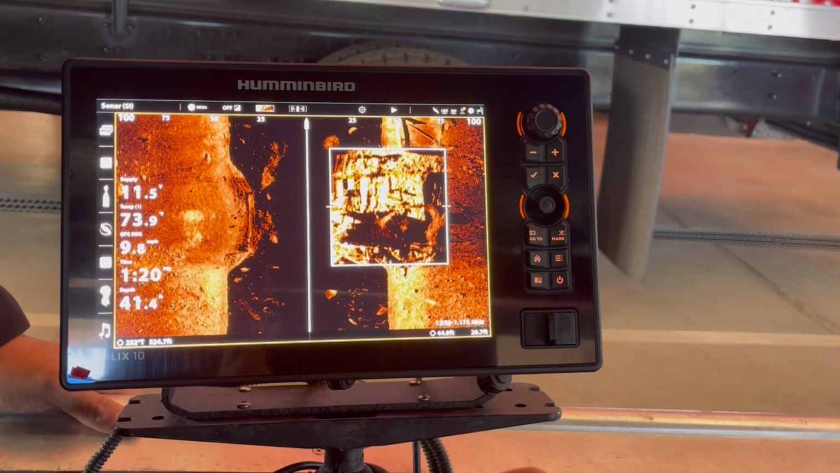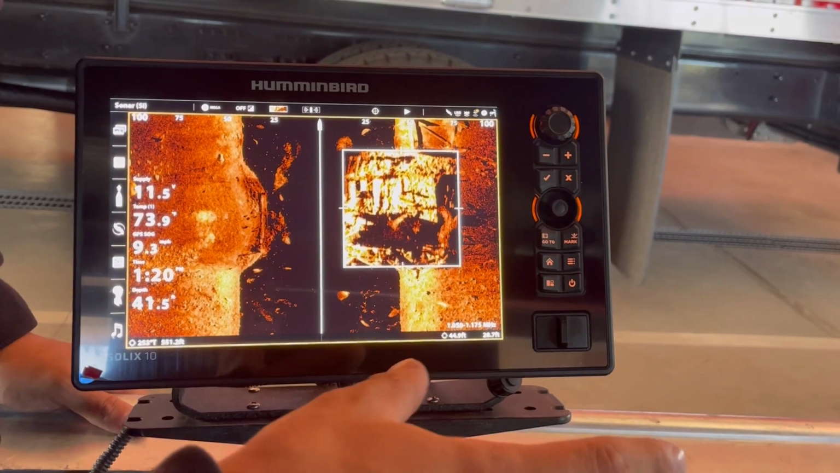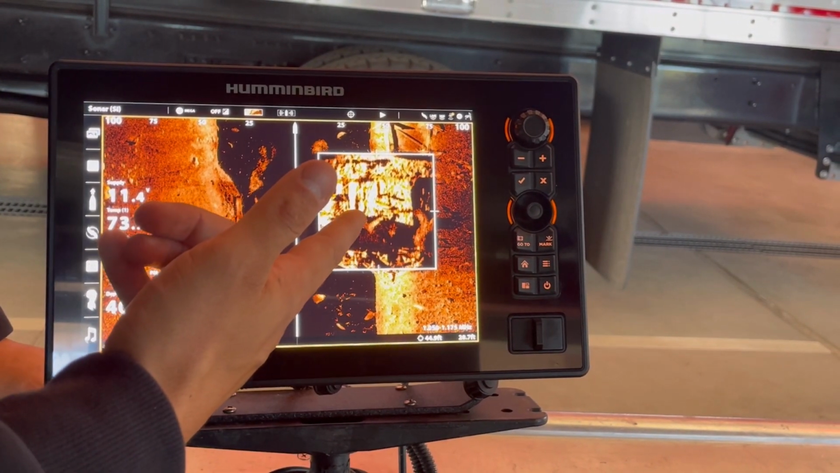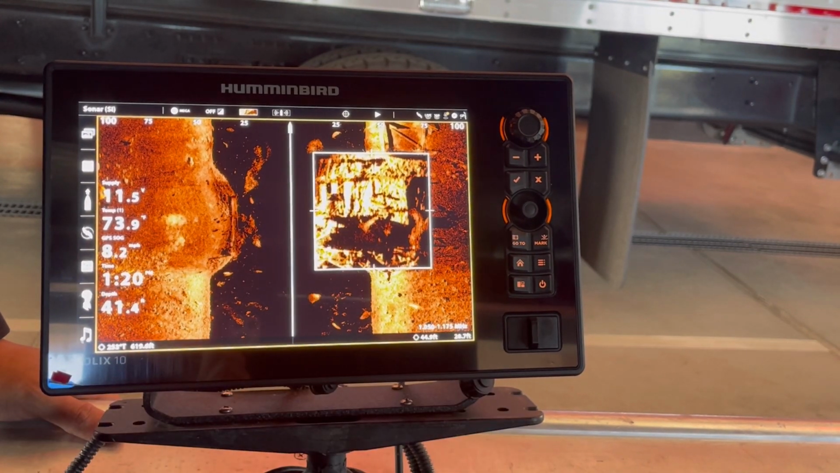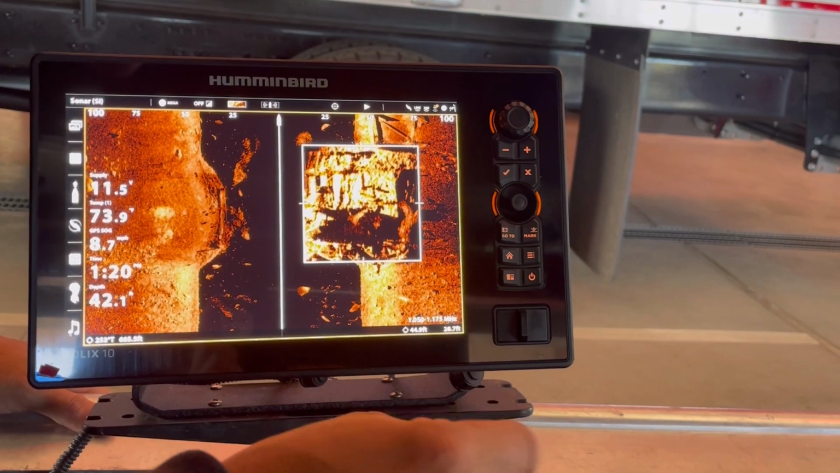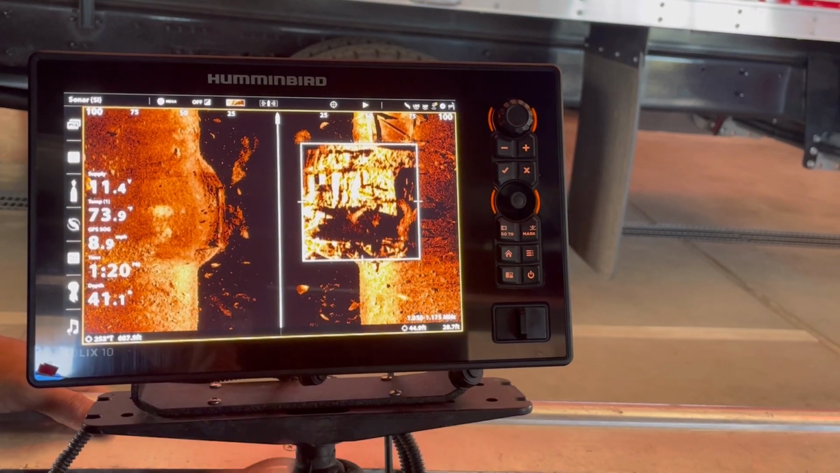Very similar to like a human shadow when the sun's hitting you. You'll see the shadow behind you. Same thing's happening with the sonar. And this can kind of help gauge maybe how large the object is, if it's casting a really large shadow, or if it's a really soft, small, broken shadow, it could be something little like bait fish.